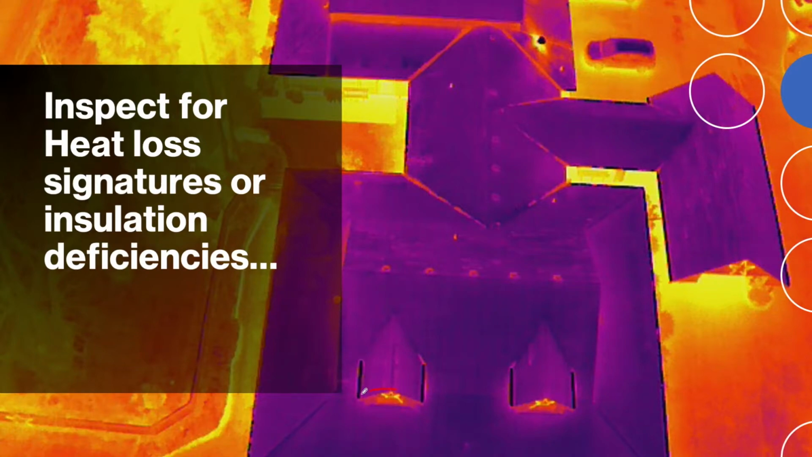And that's an example of the rooftop of a building, heat loss coming out of the windows here. We can see this roof looks pretty good. This, by the way, was taken well after sunset, within basically night hours.